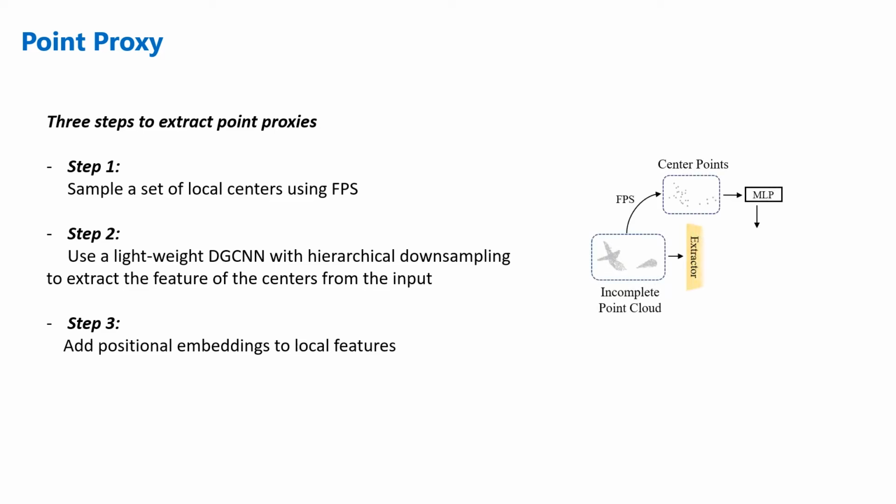The transformers in NLP take as input a 1D sequence of word embeddings. To make 3D point clouds suitable for transformers, the first step is to convert the point cloud to a sequence of vectors. There are 3 steps to extract point proxies. We first sample a set of local centers using furthest point sampling. Then, we use a lightweight DGCNN with hierarchical downsampling to extract the feature of the centers from the input. Lastly, we add positional embeddings to local features.